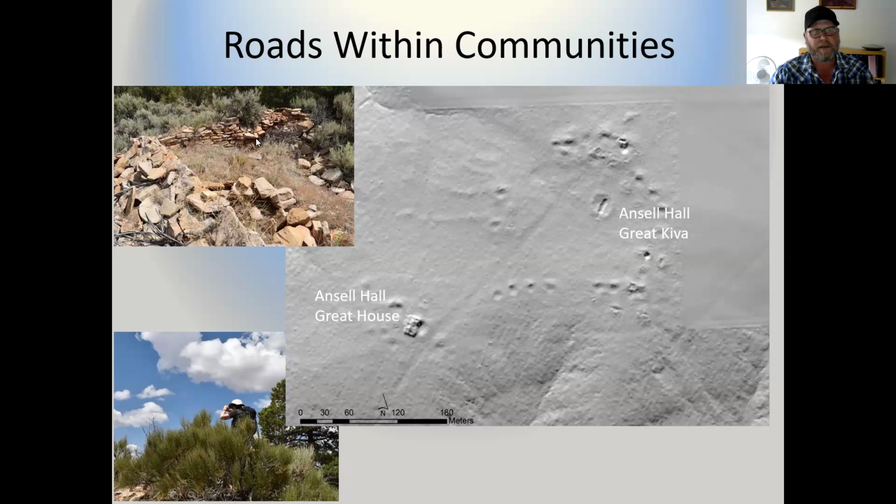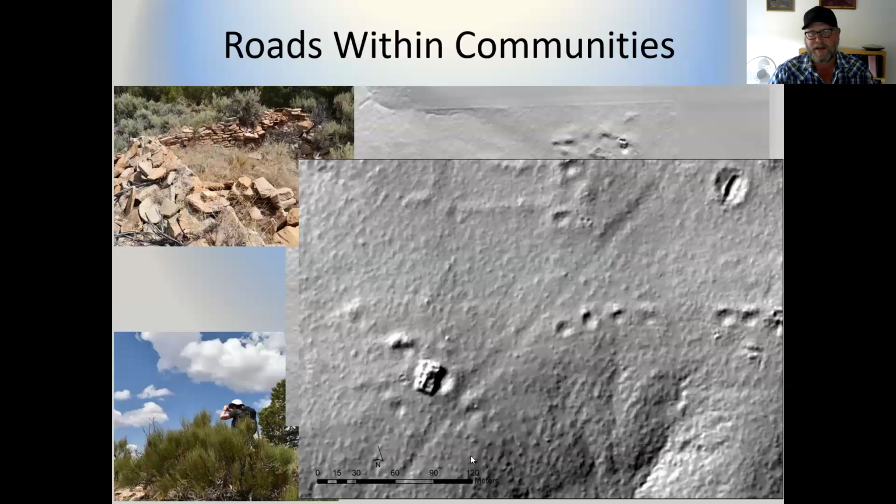This is an image of what a portion of the Great House here at Ansel Hall still looks like. And this is an image of Donna Glowacki actually doing some of the work out there. So really cool. This is processed in a slightly different way, using that visualization for archaeological topography. And this is just another rendering of the road. And this big trench in the Great Kiva was excavated, I believe, by Ansel Hall and the Explorer Group for Boys in the 40s.